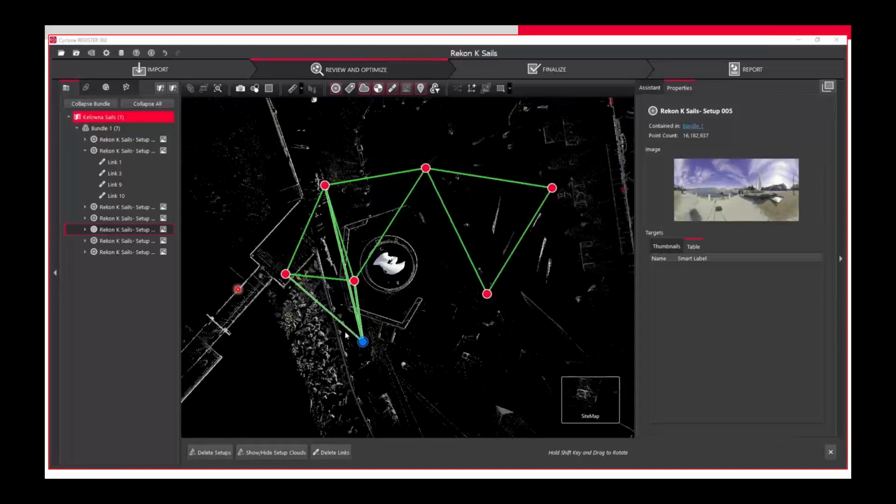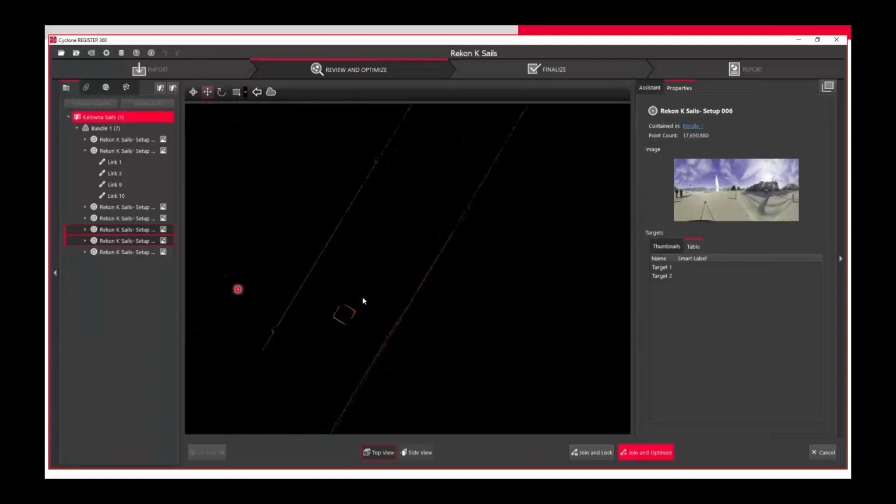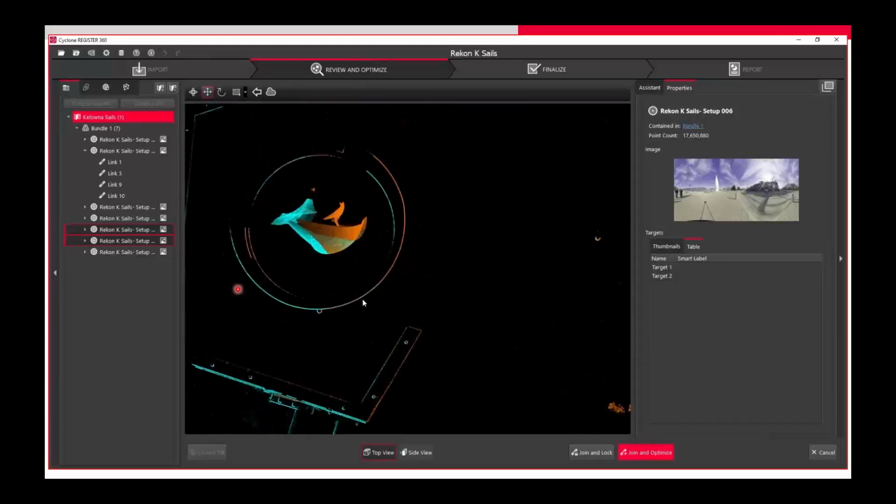For this particular piece, we're going to link these two setups together. It's just a matter of clicking on one, shift-clicking on another, and picking how you want to link them together. You can match targets, you can do a split view, or you can do a straight-up visual alignment. So what I'm doing right now is looking at the two different scans.